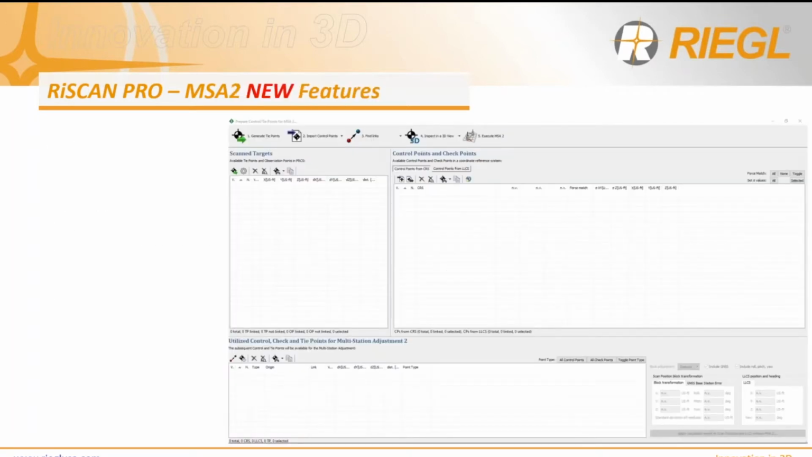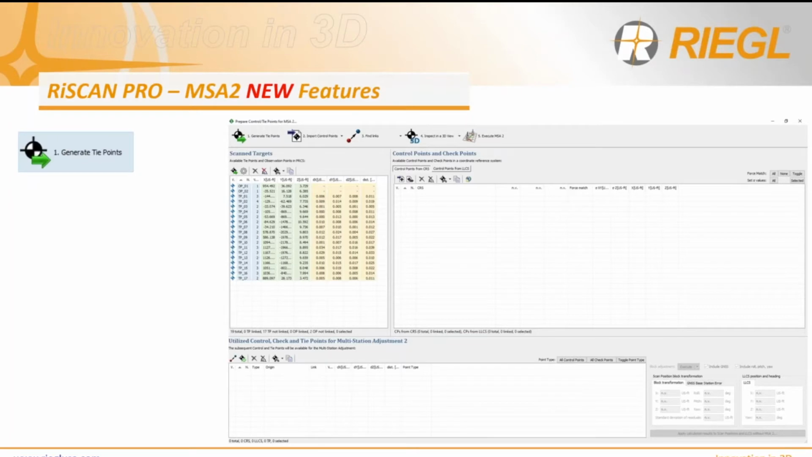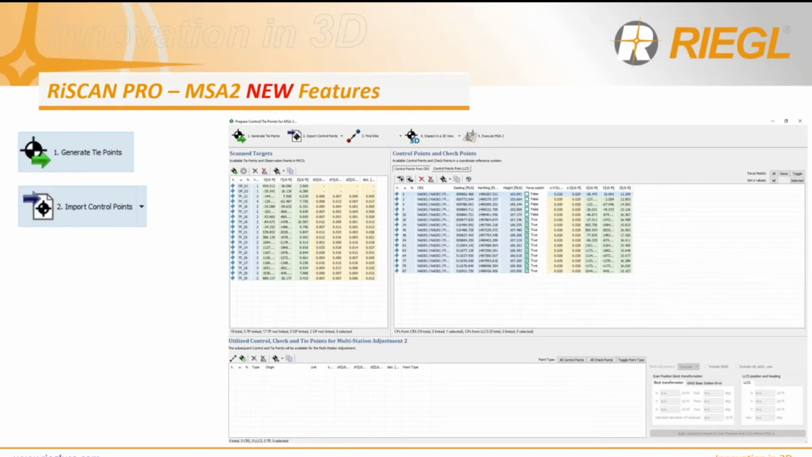So you start out with just a blank canvas, and of course the first step is to generate the tie points. Please always specify which tie point type you're using, because a flat target has a completely different geometry versus a cylindrical target. A flat target doesn't have an offset in the height, and a cylindrical target does, so it's very important to define your control point type.